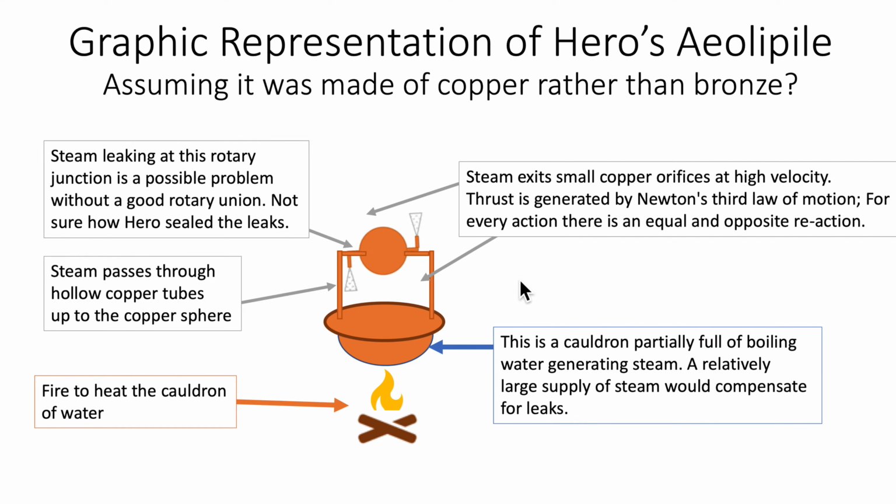And since steam, well, really what we're talking about is water vapor, is relatively low density, you have to have pretty good velocity for it to be able to spin this thing, and minimal rotating resistance. I've always wanted to make one of these things, and when you start working on it, you realize the distance of the nozzles from the center of the rotating axis affects the torque on it and how easily it can rotate. Also, if they're too long, they can cool off, and you don't want that. You want to maintain heat to keep the steam blowing out of the nozzles rather than just condensing.